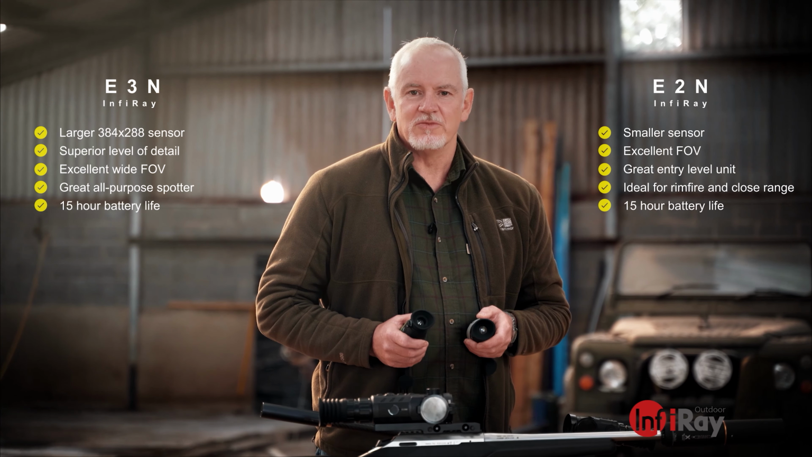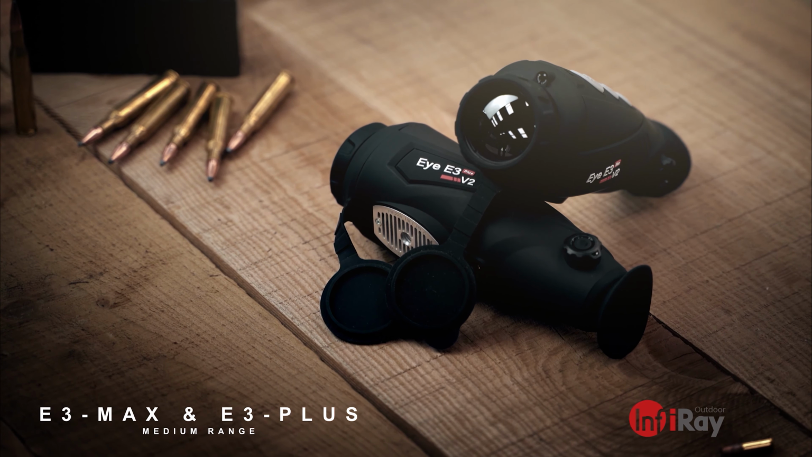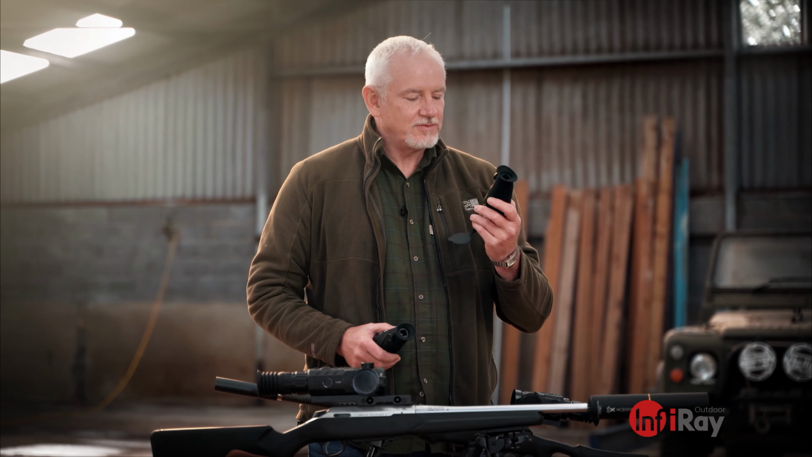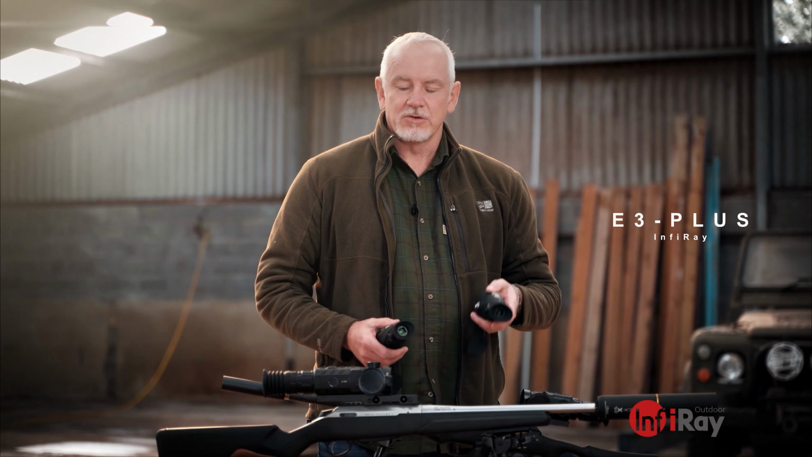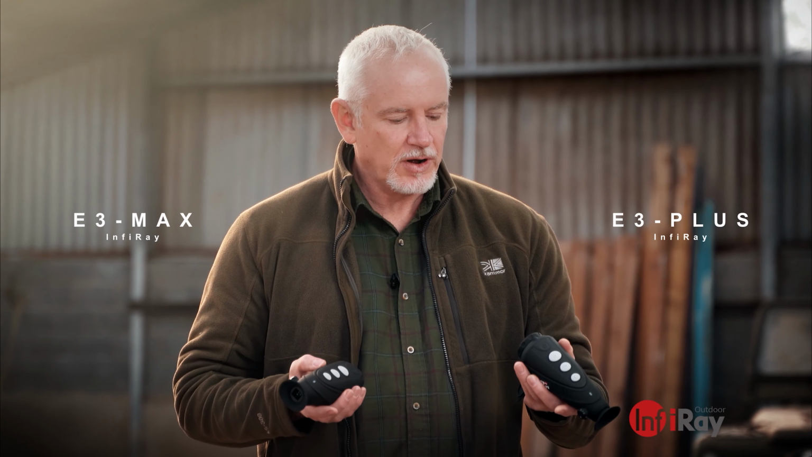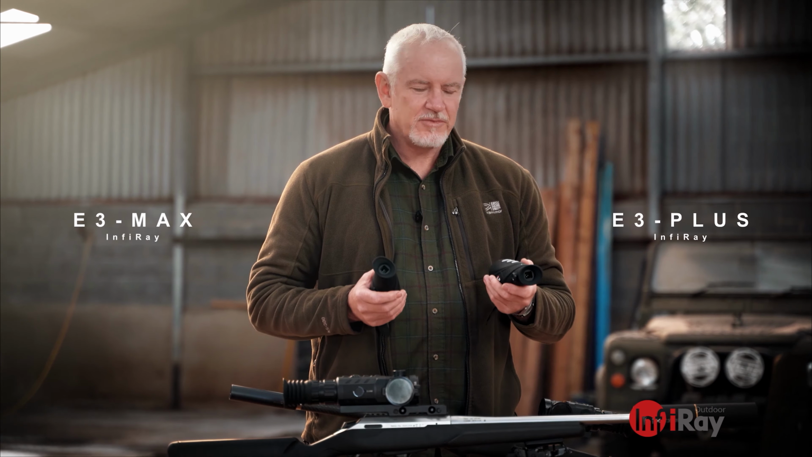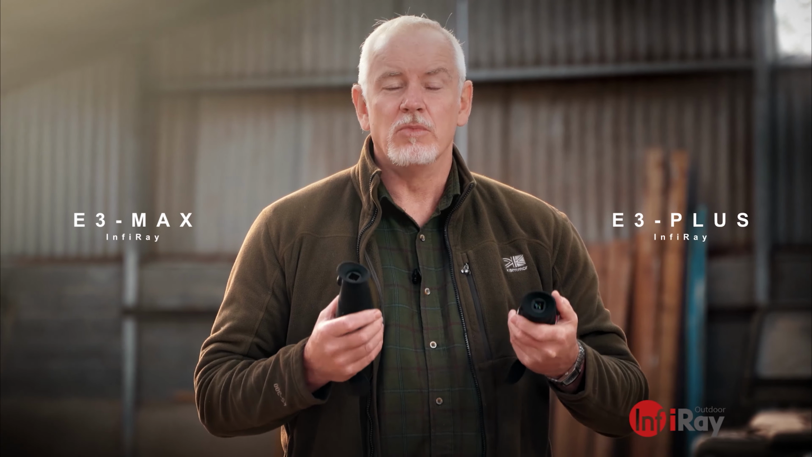Now let's have a look at the medium range. Upgrading to the medium units, we've got these two. The E3 Plus and the E3 Max. Primary difference, much larger lenses on both. You've got a lot more reach, you can ID things further out, and that's the primary advantage with them. More clarity, more reach essentially.